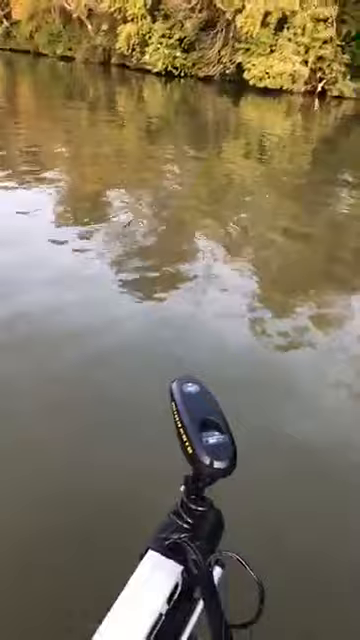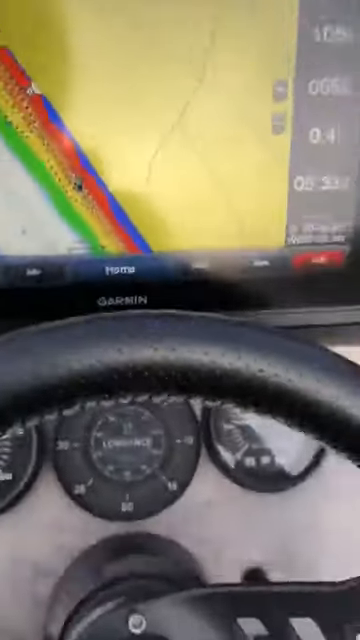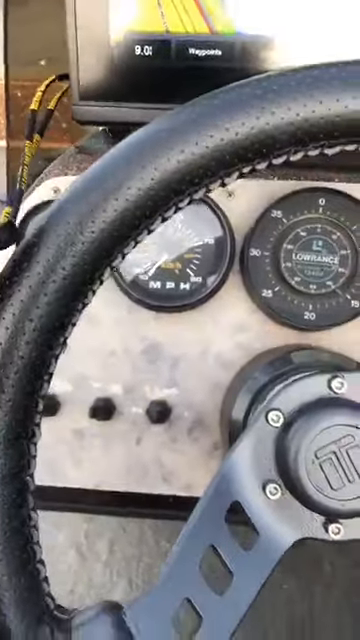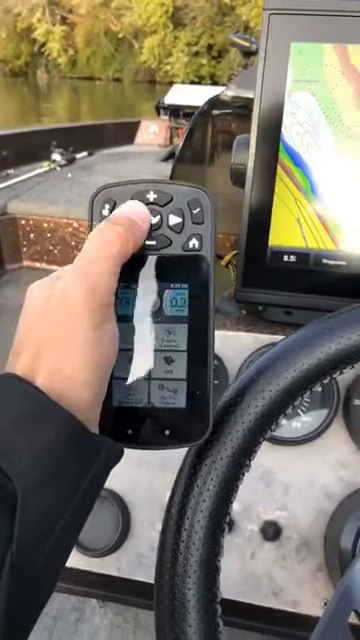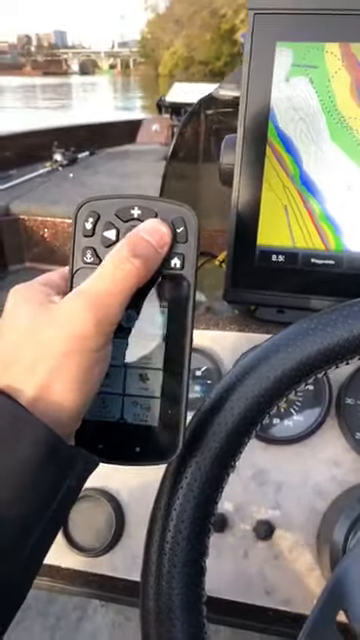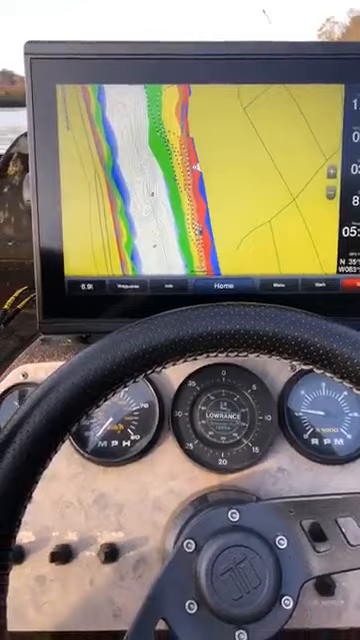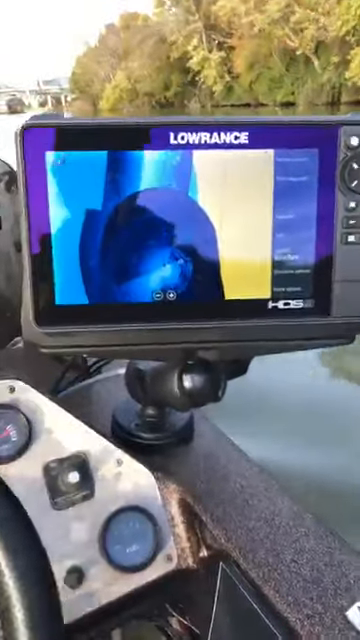So I'm actually gonna use the trolling motor to scan so we don't have the motor noise going on, but on the map itself, hold on, let me get this bad boy going. We'll drain some batteries real quick so we can get some good footage. Current is moving today. All right, guys, this HDS Live is sweet.